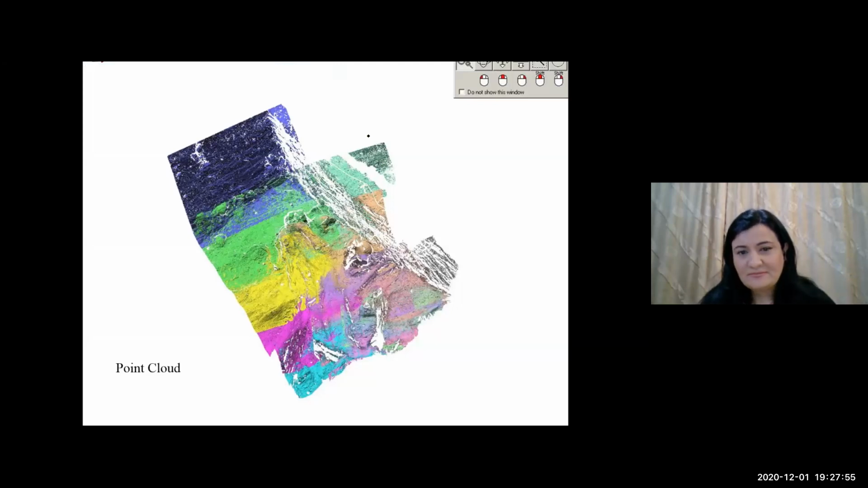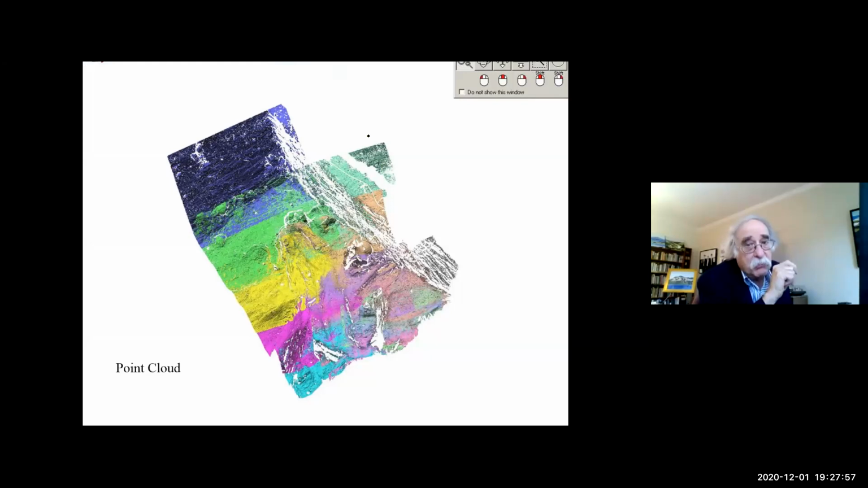But there's one problem with this scanner, and that is moisture level in the soil. If it's too high, no data.